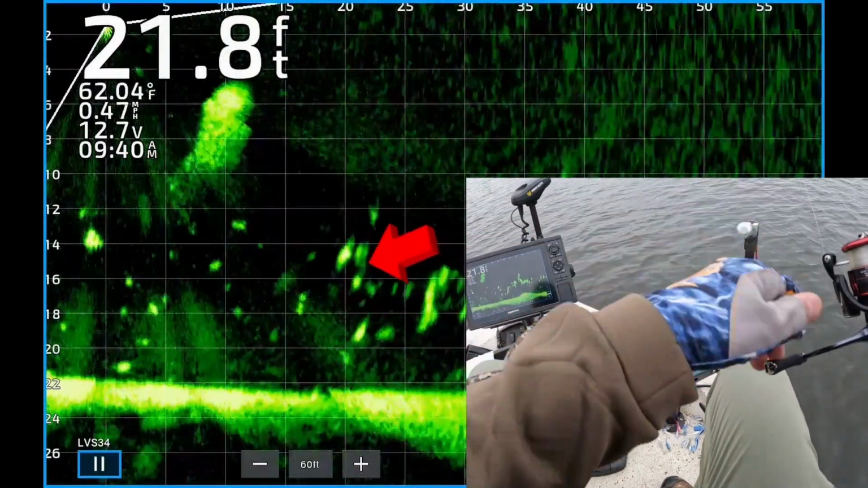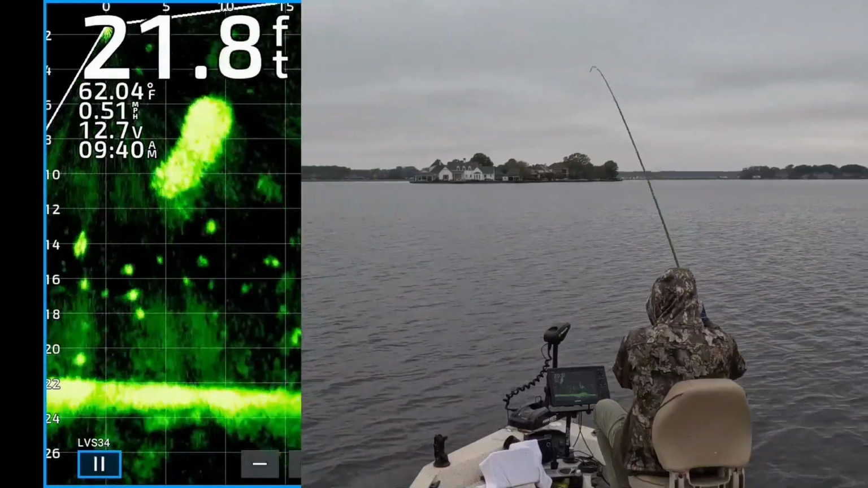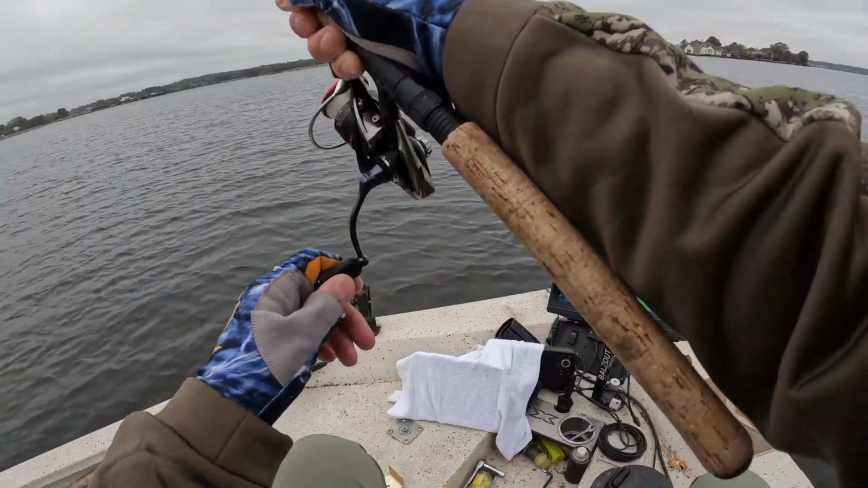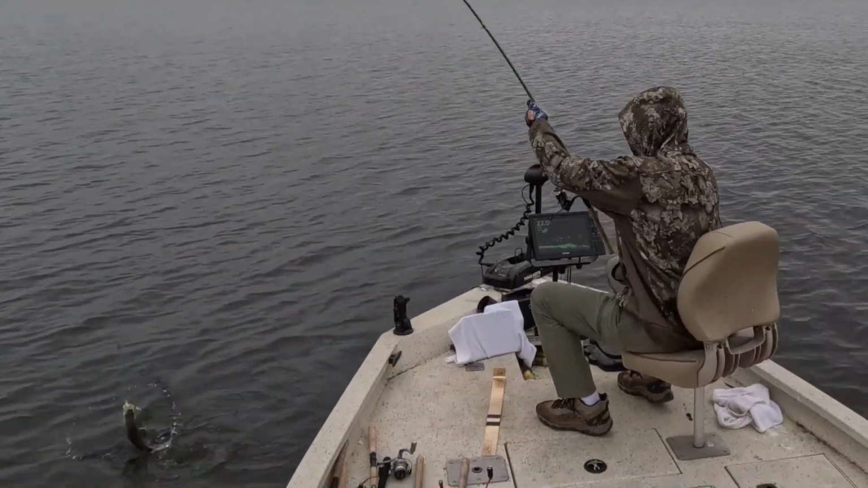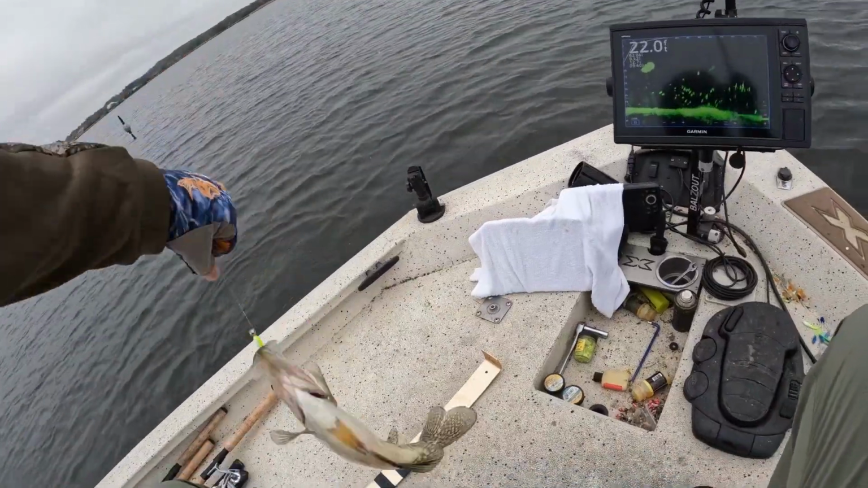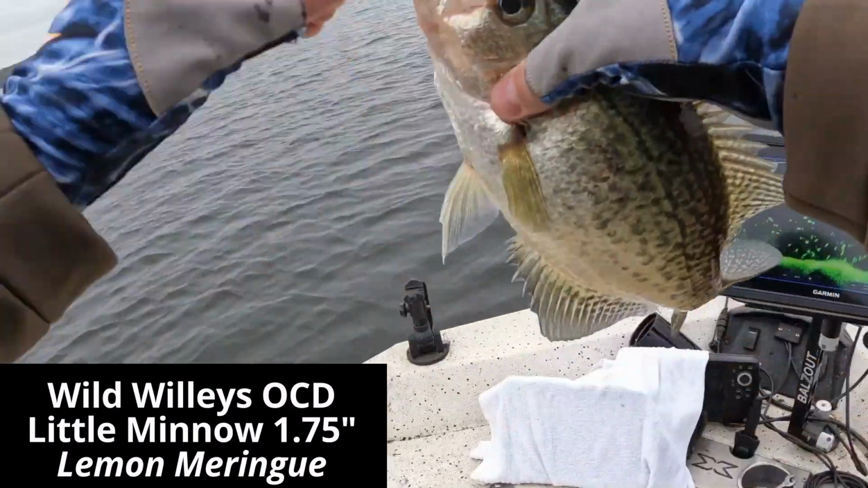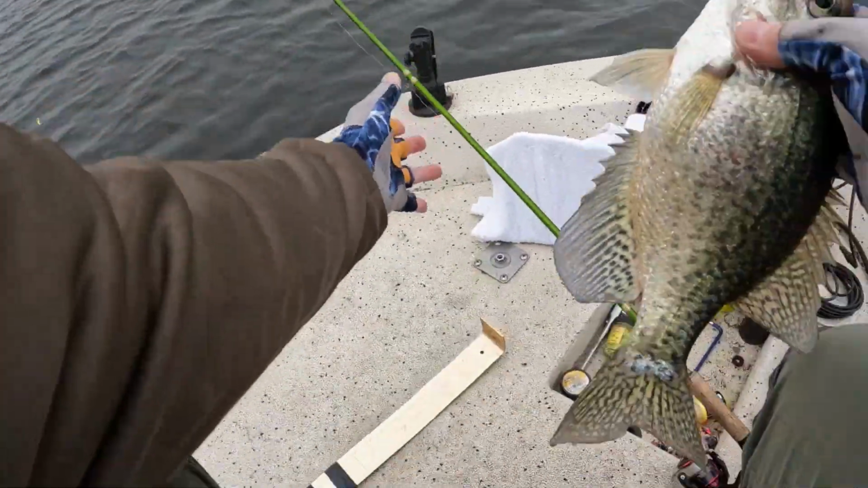There's my jig and weight, coming up on a good fish. There's one. Boom! He ate it. He couldn't resist it. Wild Willie's OCD. 1.75 inch little minnow. Look at that. They're liking it.